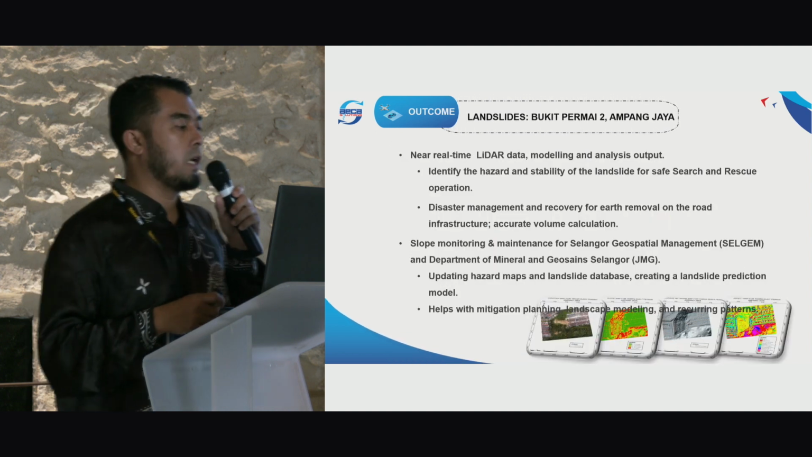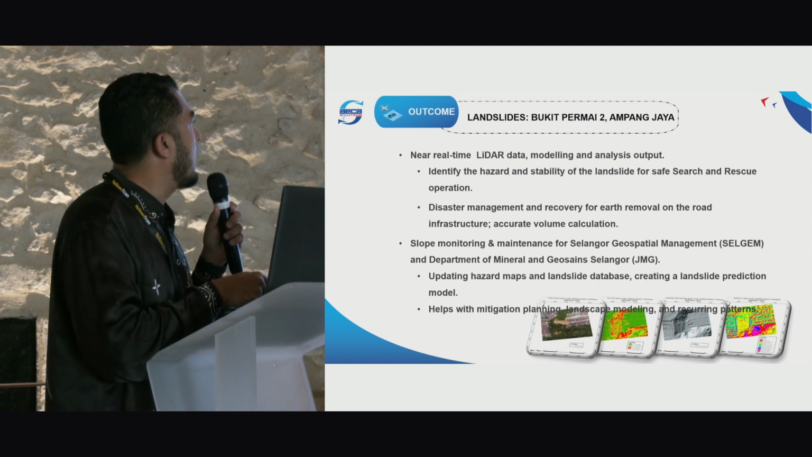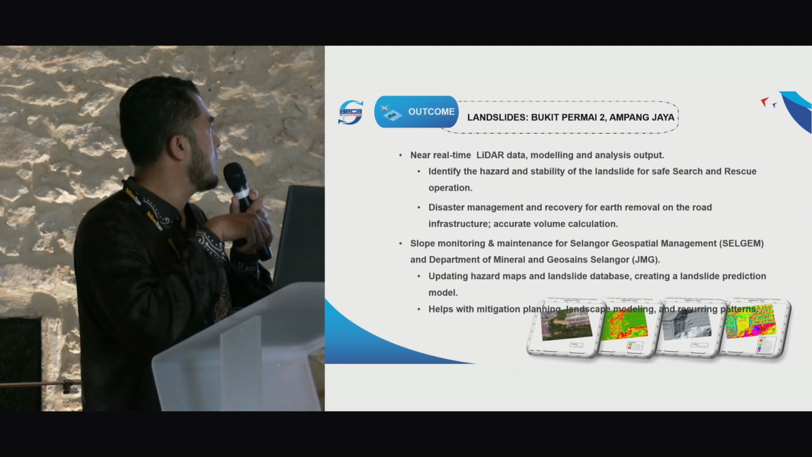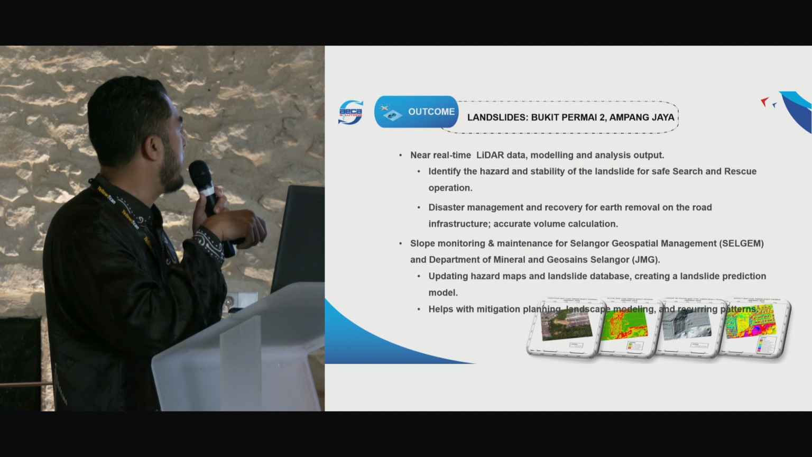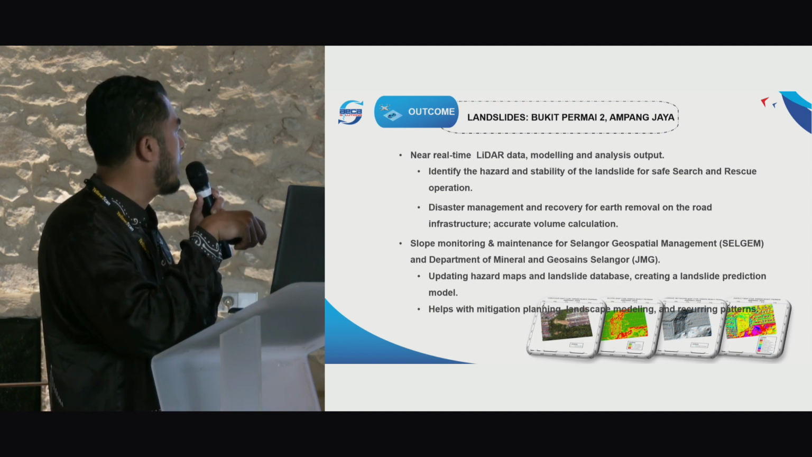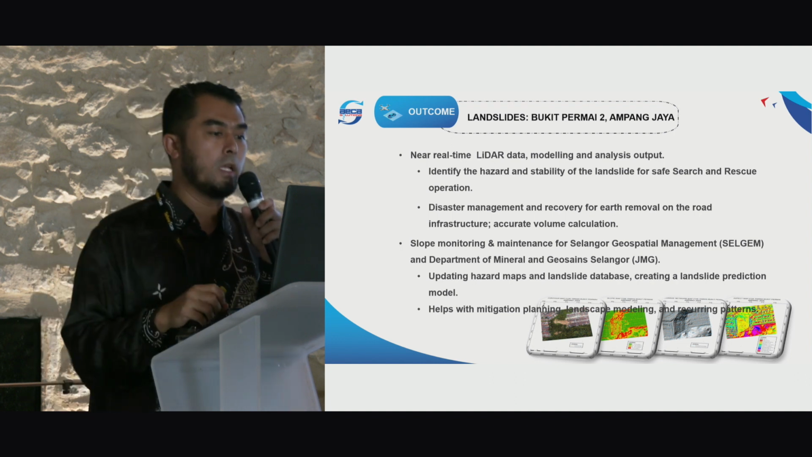Okay, so the outcome is near real-time data modeling and analysis output. We managed to assist the search and rescue team, and then it was used for management and recovery of the area and the earth removal. Our client Celgem and also the JMG, which is the Department of Mineral and Geoscience Selangor, use this to update the hazard maps, landslide database, and also for the mitigation plan, and put this into the high-risk slope area.